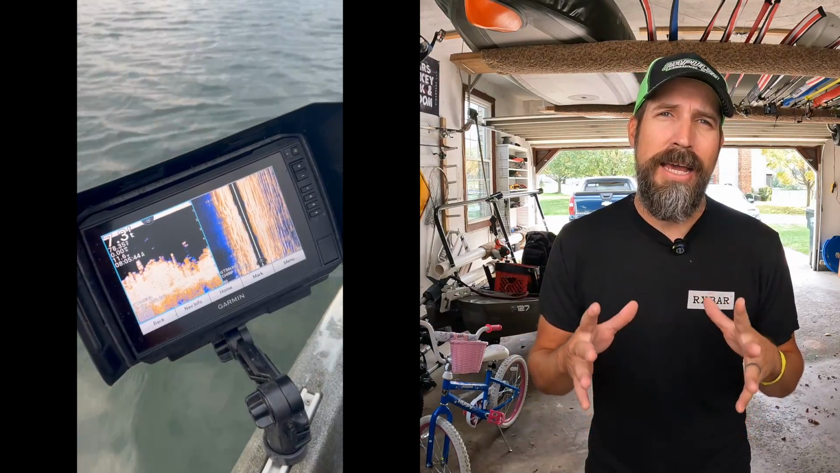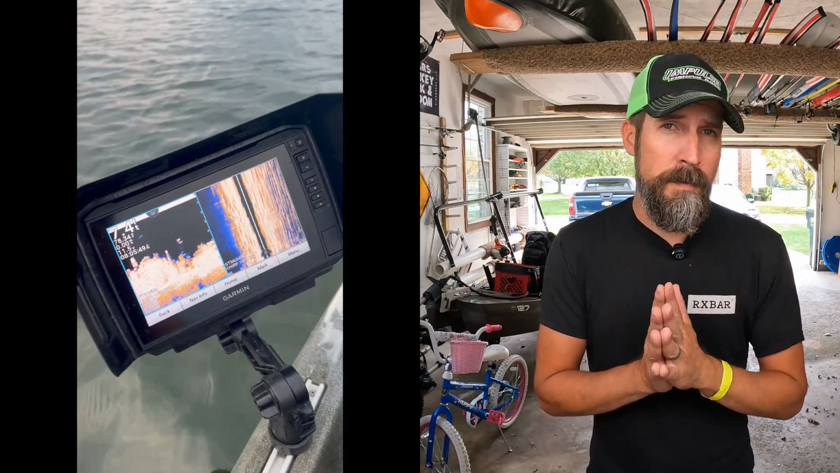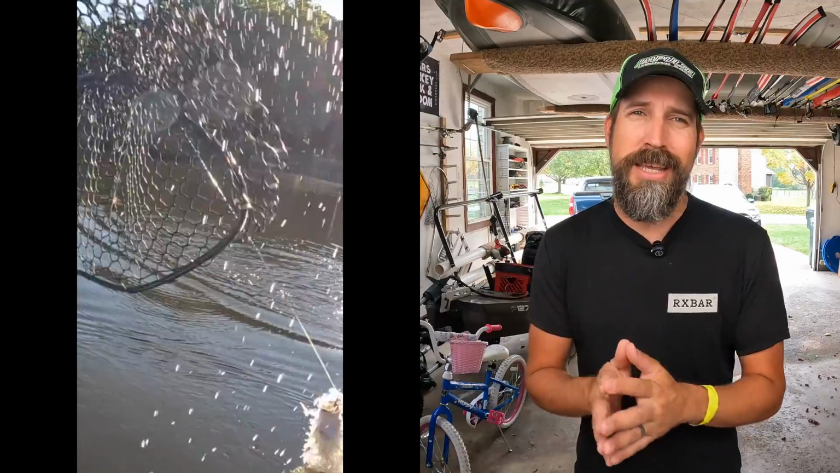So first, let's talk about down imaging. That's going to give you a very high detail image of what's directly underneath your boat. Now, one of the main things people mess up with down imaging is they don't move. They kind of hover in place, and it really limits the ability for that sonar to be able to pick up and share with you that crisp, clean image of what's actually below. So what you want to do with down imaging, you're going to want to be moving between 1 and 4 miles an hour to get that perfect, nice detail that you're looking for.